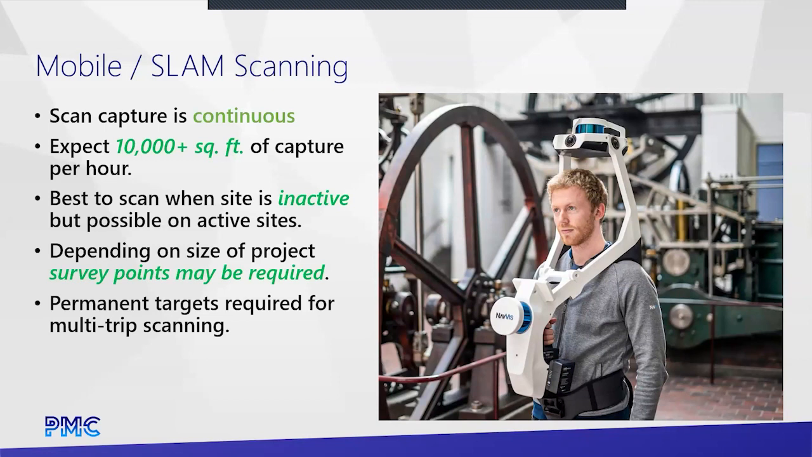But the key here is these units, when done correctly, are going to be much faster. Whereas scanning 10,000 square feet with terrestrial scanning in a relatively densely packed environment is maybe going to take you half a day or even a day in some cases, you're going to cover that in an hour with these mobile units.